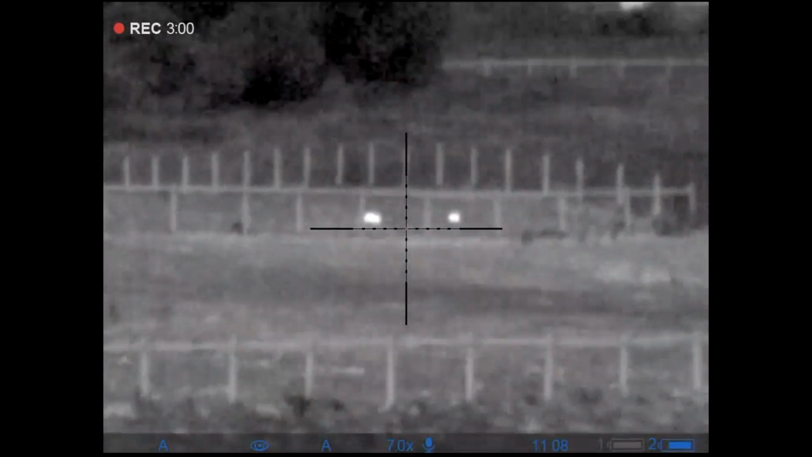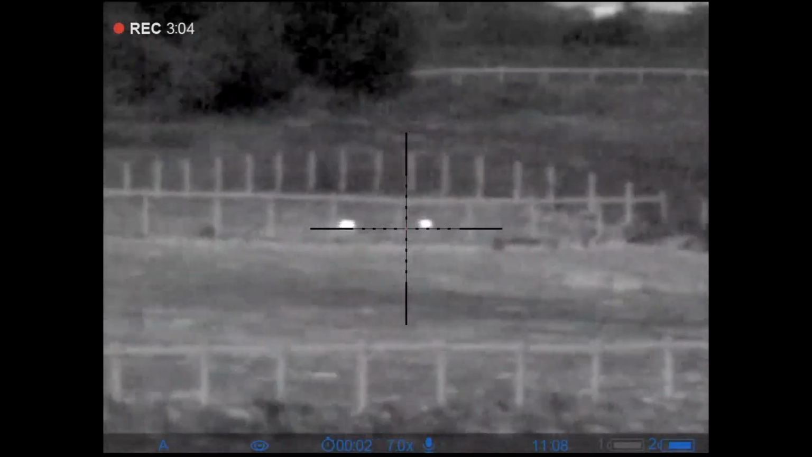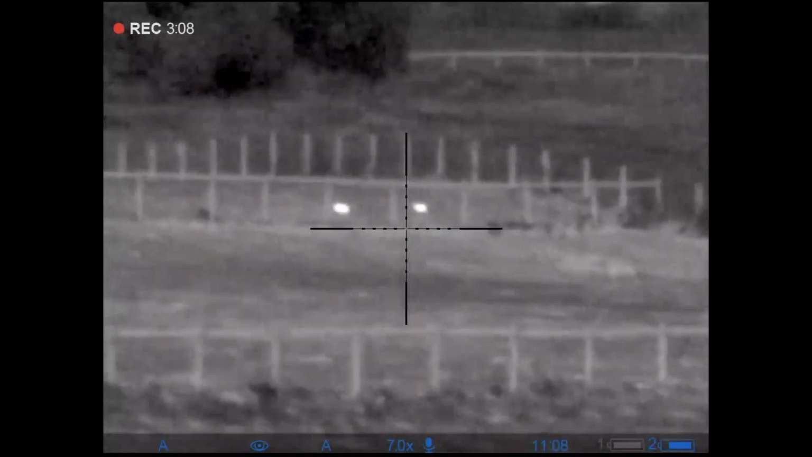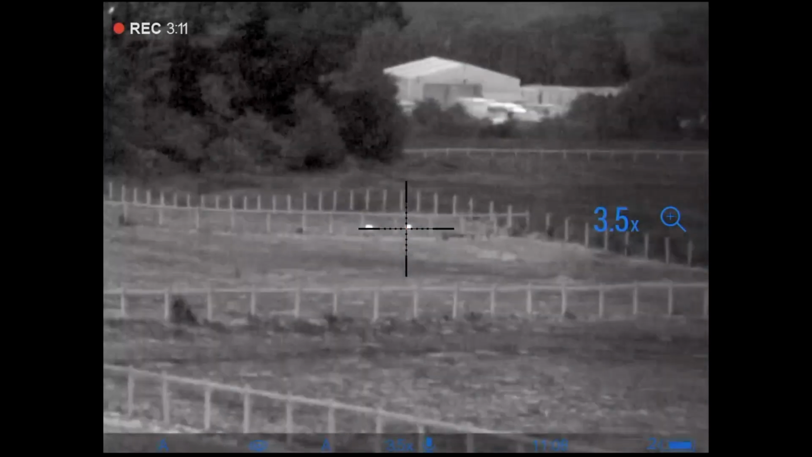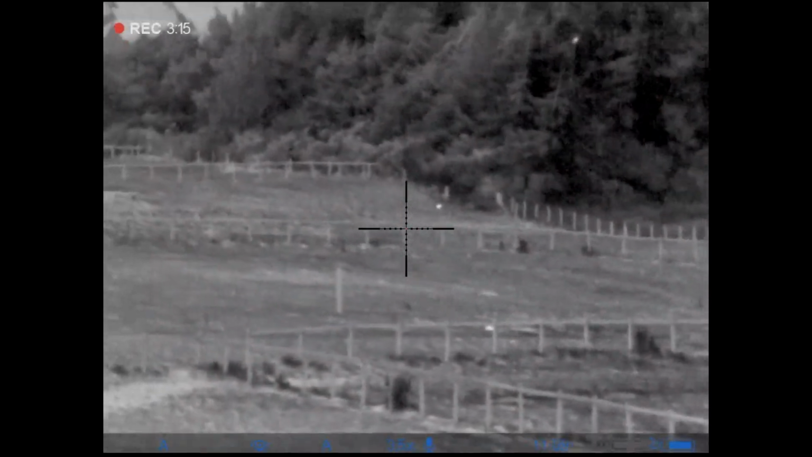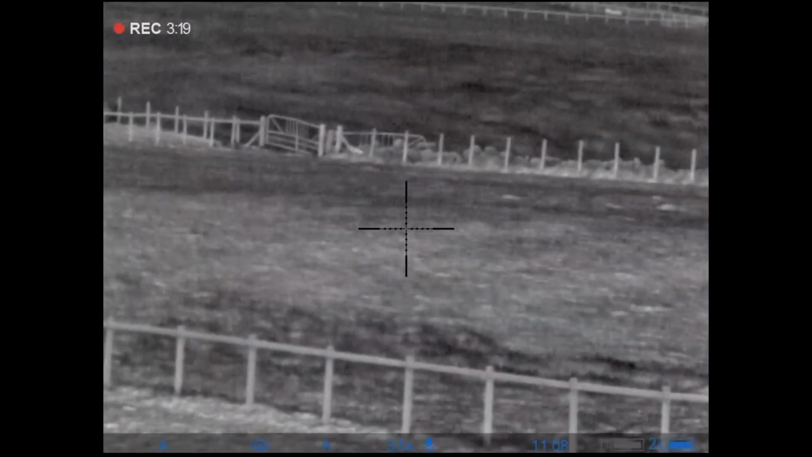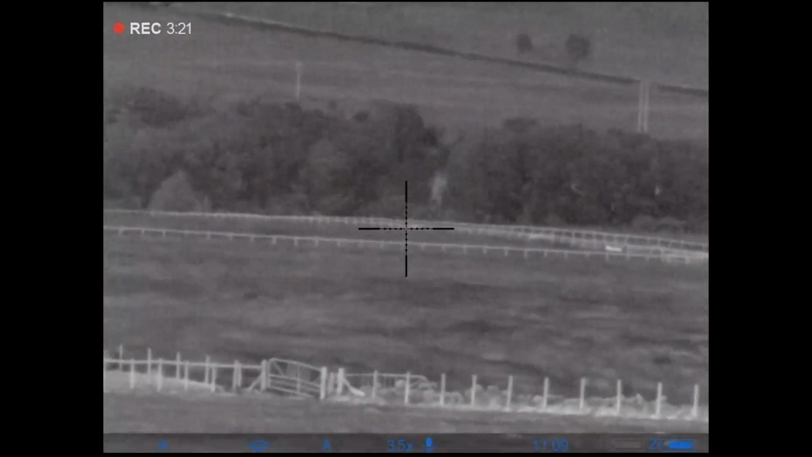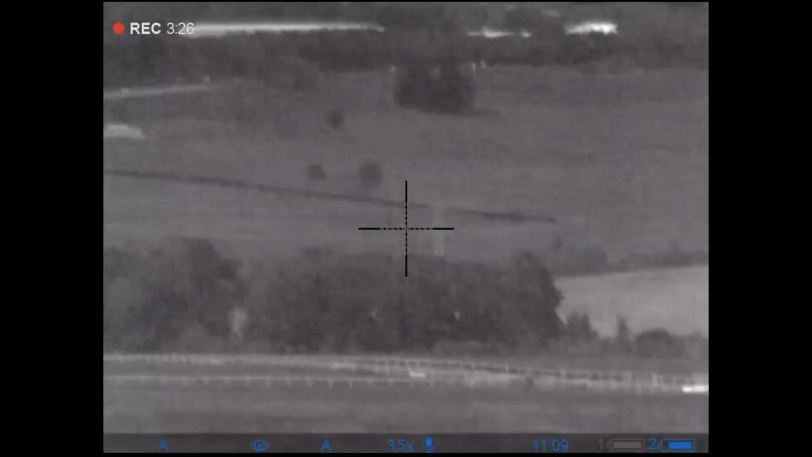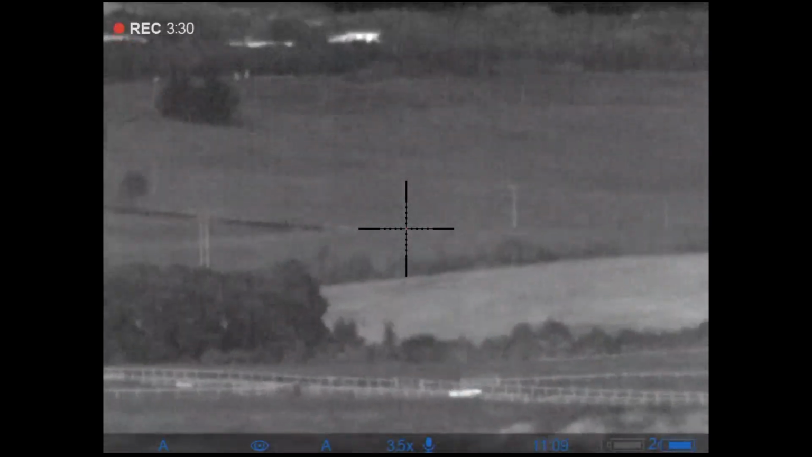Obviously these are very small, but often the best way to tell is the type of movement, or lack of, obviously in this case. On the edge there. But yeah, really good for scanning. I like this 3.5 times. And we have on right now the Image Boost software update, which Pulsar has given the Thermions and the XP models.